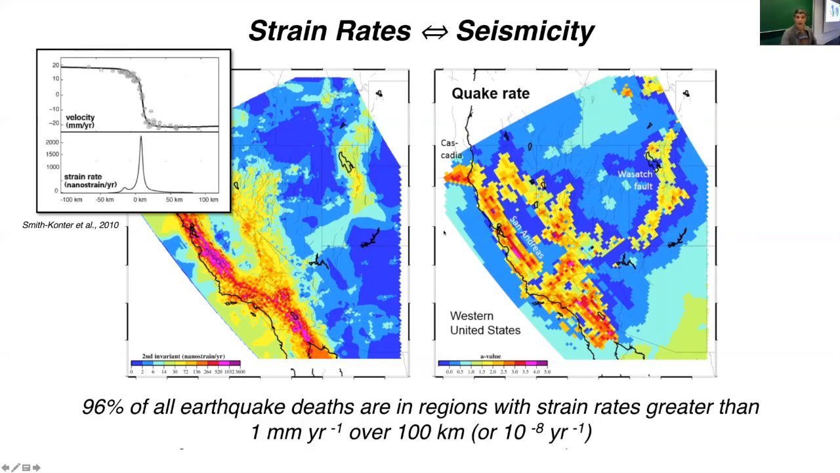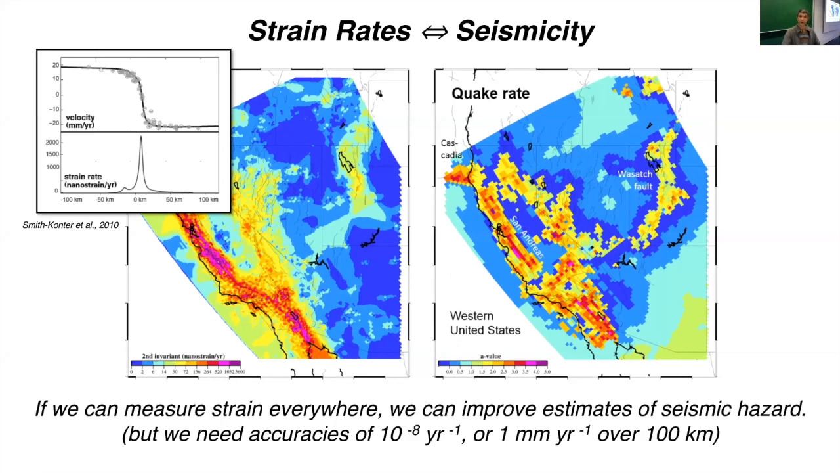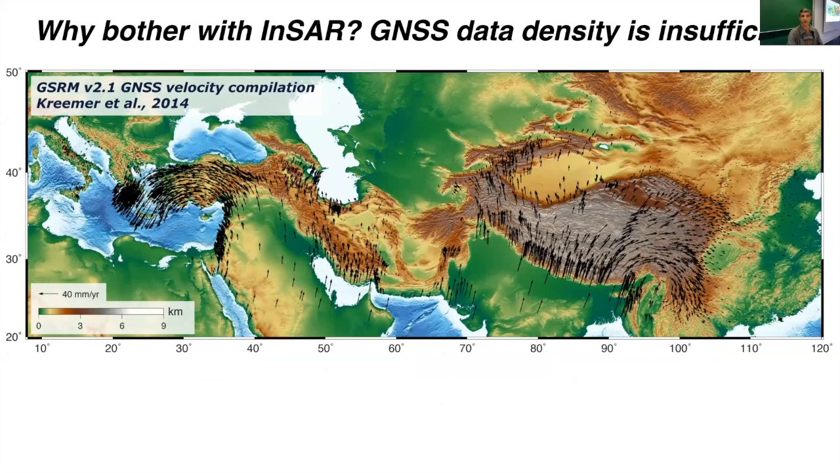Another point worth mentioning is that 96% of all earthquake deaths occur in regions with fairly rapid strain rates. So 1 millimeter per year over about 100 kilometers is equivalent to a strain rate of about 10 to the minus 8 per year. So if we can measure strain using techniques such as satellite geodesy, we can improve these estimates of seismic hazard. But again, we need accurate measurements of the surface velocities and the corresponding strain rates. So why do we even want to bother with InSAR? The strain rate map I just showed you is using GPS data.